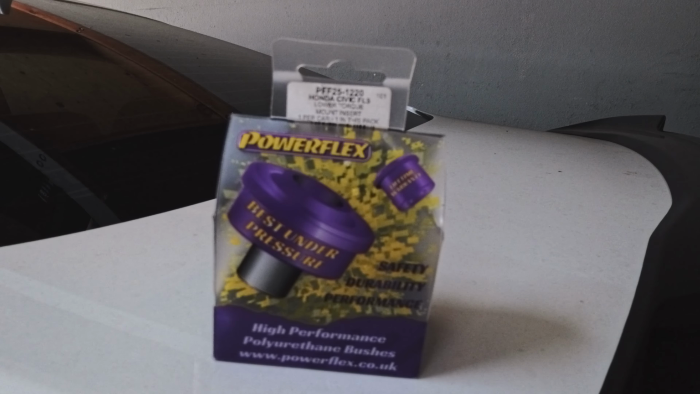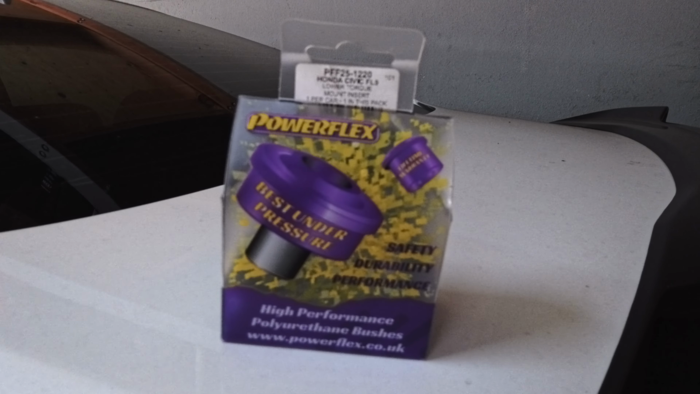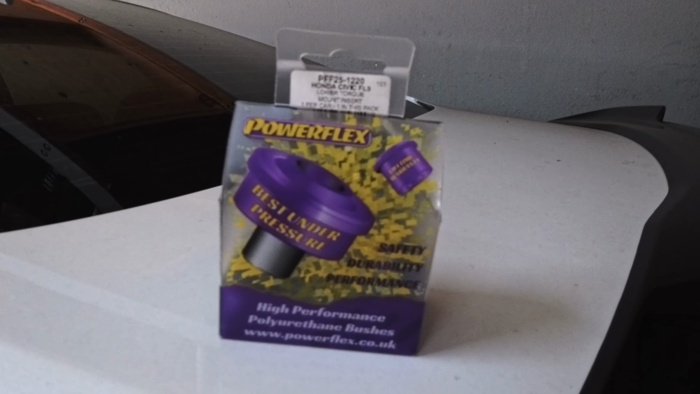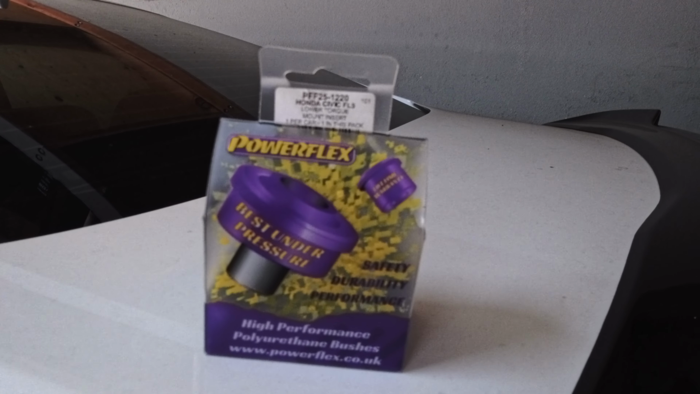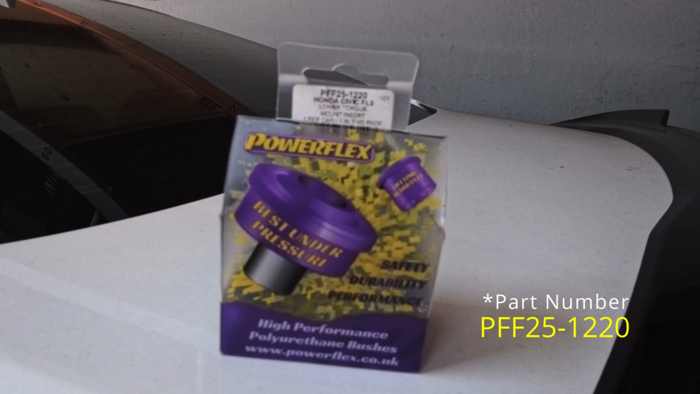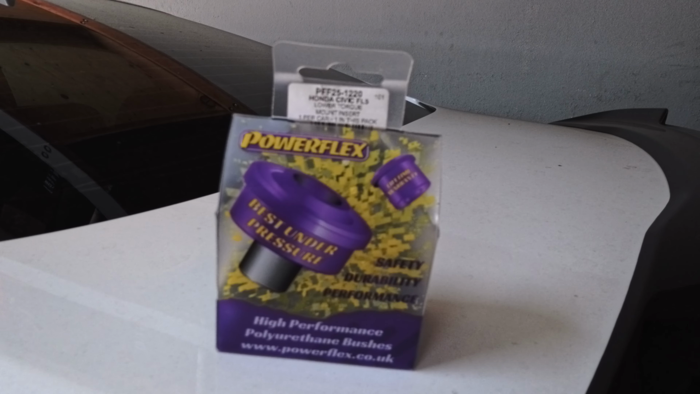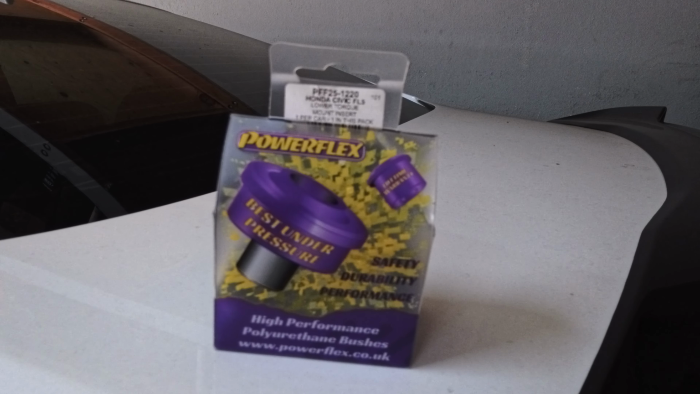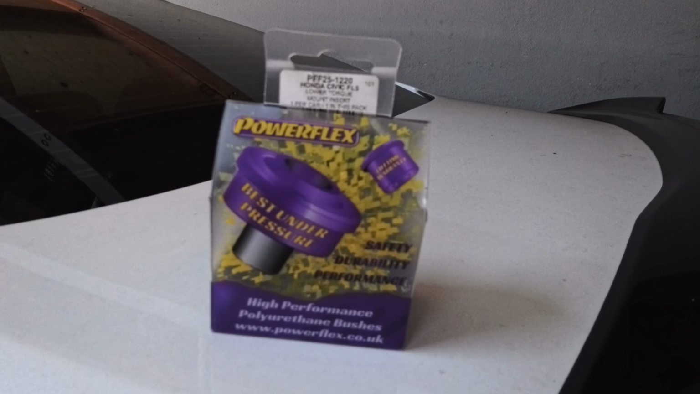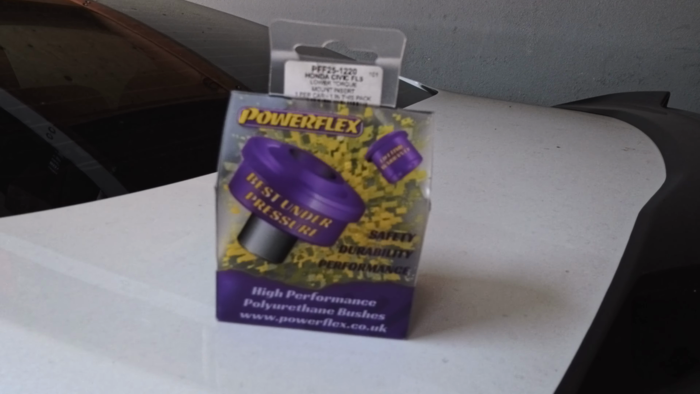Hope you guys enjoy. Alright everyone, so this is the Powerflex rear motor mount insert that I will be installing in this car. I do apologize for this camera. It is an action cam. It doesn't want to focus on the letters here, as you can see. But this is for an FL5 Type R rear motor mount, but it fits the Civic Si. Anything from the 11th Gen, it will fit.